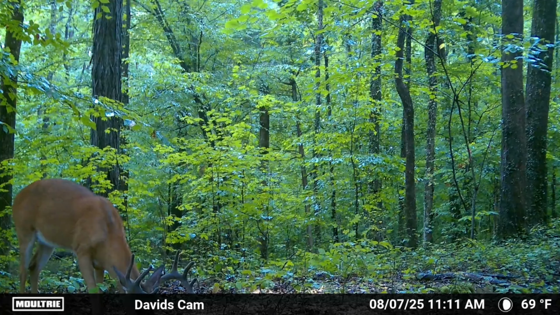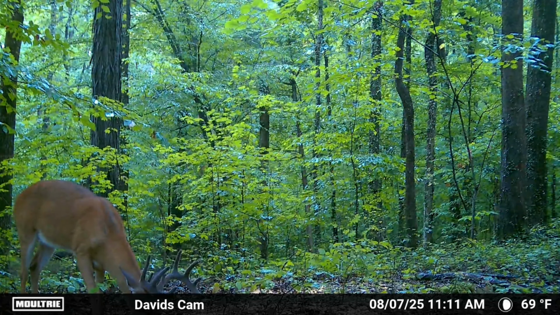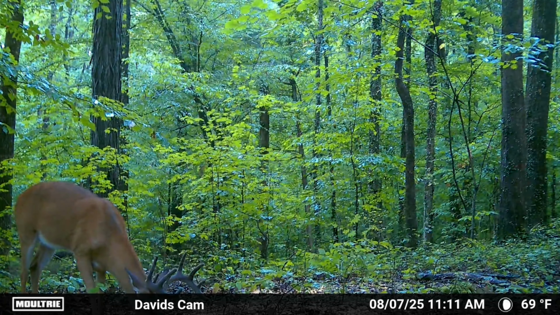Like, I've actually had a buck, he had his head down, I was wanting him to lift it, so on my Moultrie I hit for HD video, and he never lifted his head in the video, and I'm like, ah. So that is actually a really cool feature, and I've never had that with any other camera that I own, so that's actually pretty crazy.